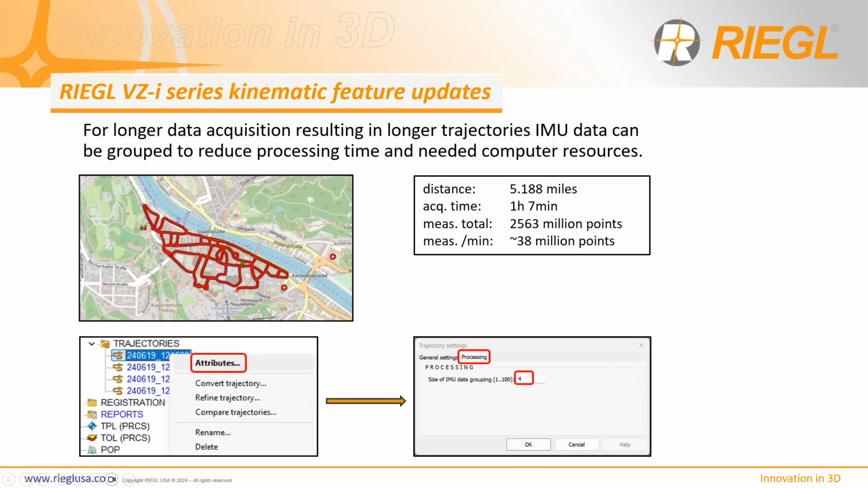So, new trajectory and improved updates in the trajectory processing. Of course, that's one of the main and most important aspects of our kinematic feature. When processing the data in RiPROCESS, now we're able to group the IMU data and information into fewer segments to reduce processing time. That's the main goal here. If you go into the trajectory attributes, you can then go into the processing and change the default from 1 to 4. This will greatly improve the processing time.